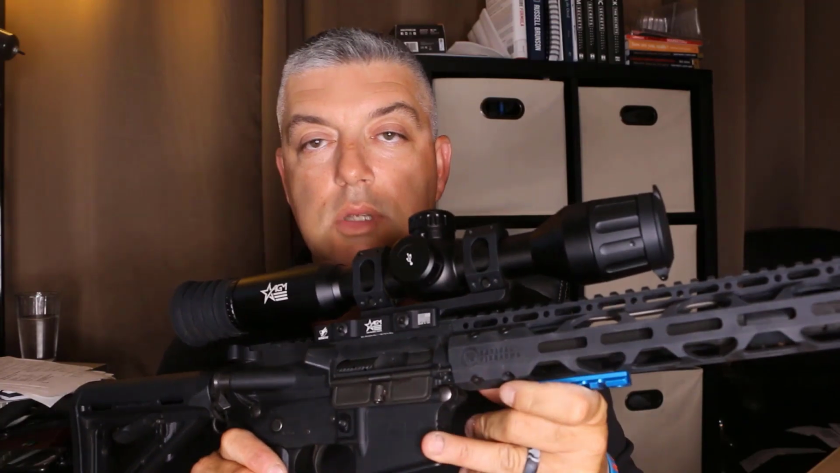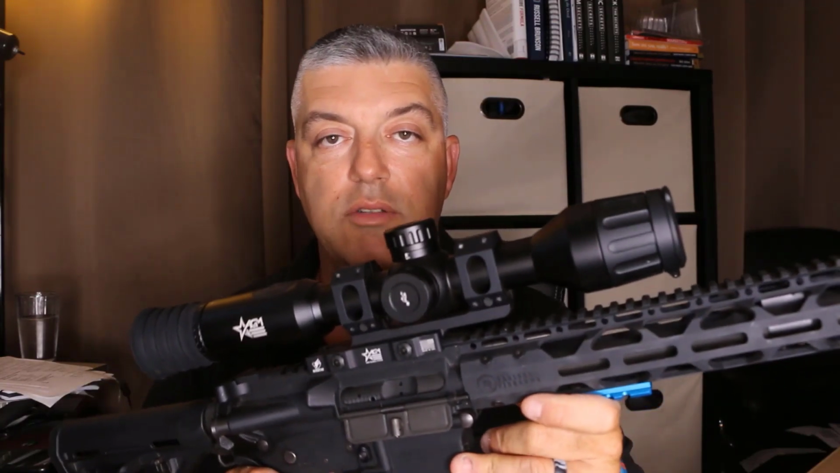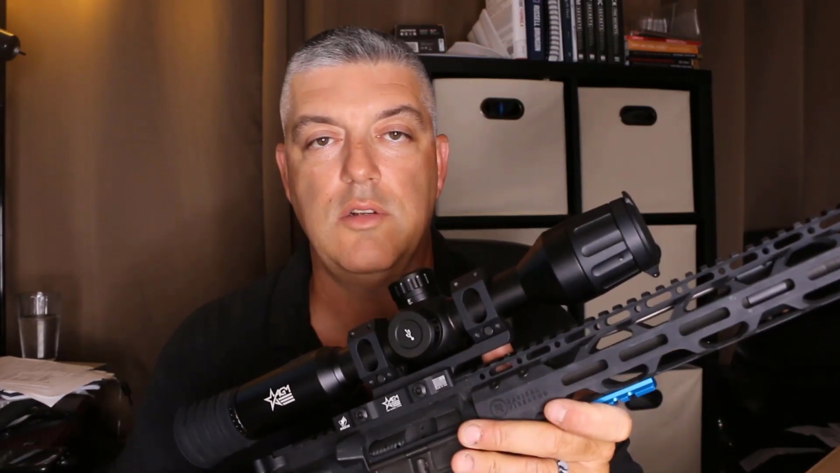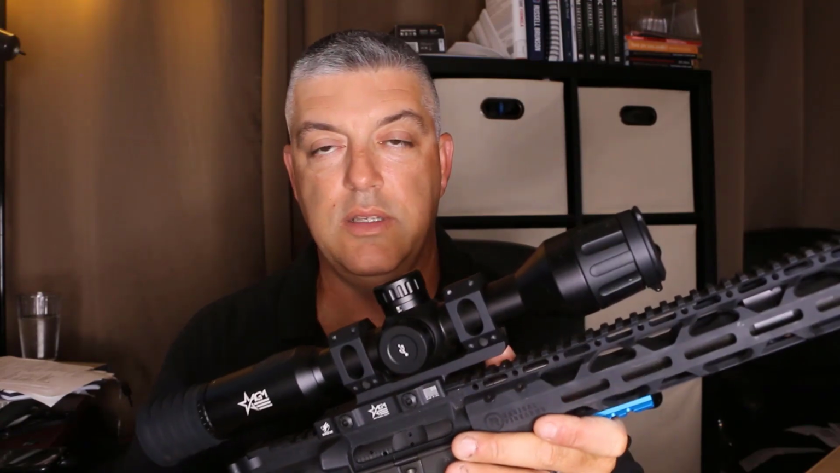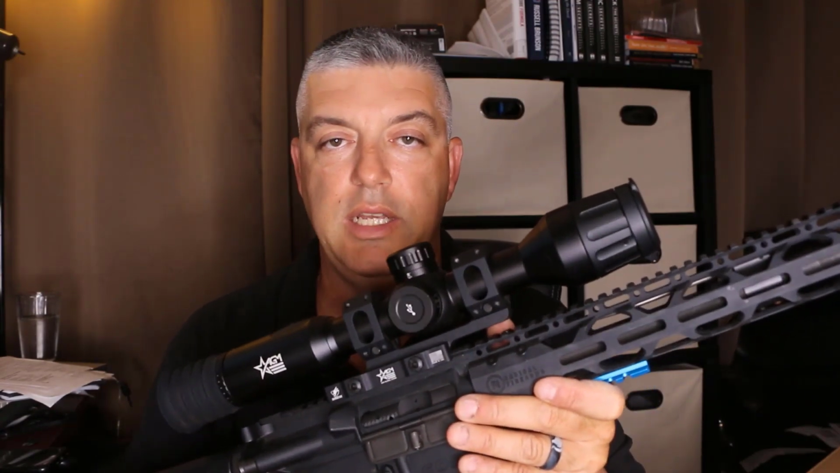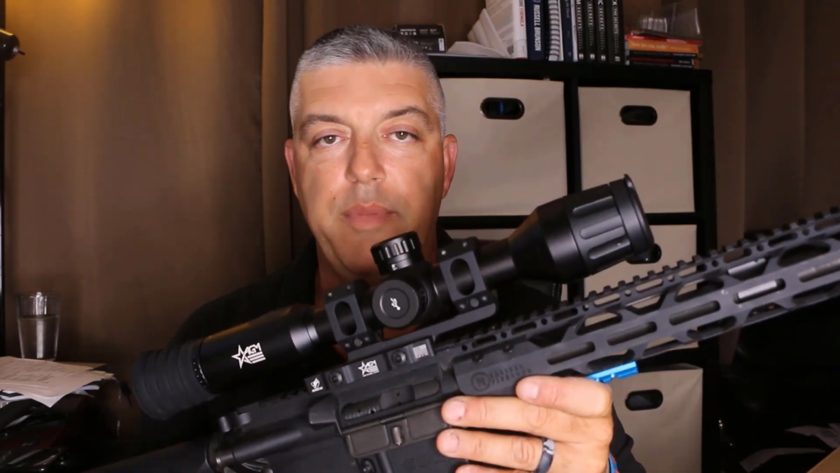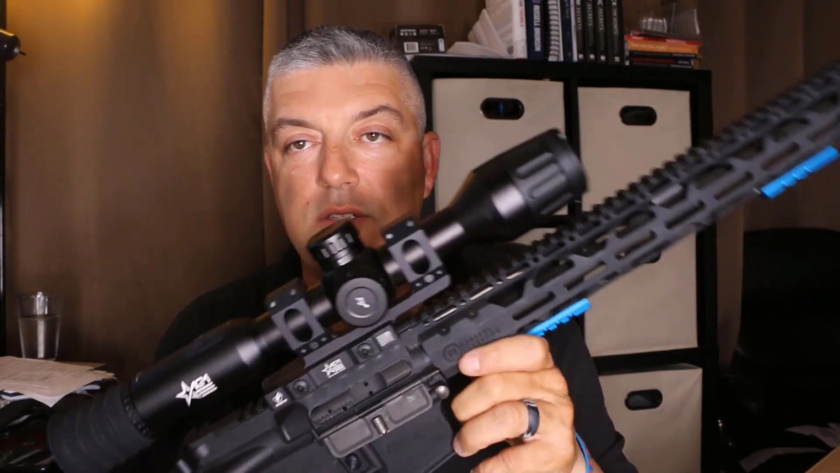That's really cool, because there are other brands on the market that have really good scopes, but they don't come with mounts. And this mount, if you were to buy it, is almost $200, and for the price point that this thing's going for, you're getting it without having to pay that extra $200. I mean, it's amazing. And yeah, it's a lot of scope for the price.